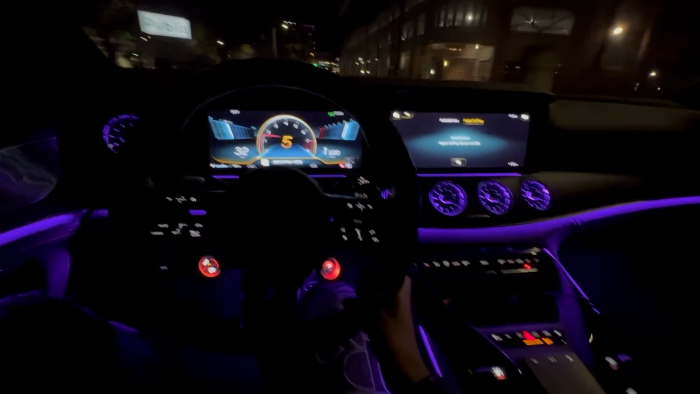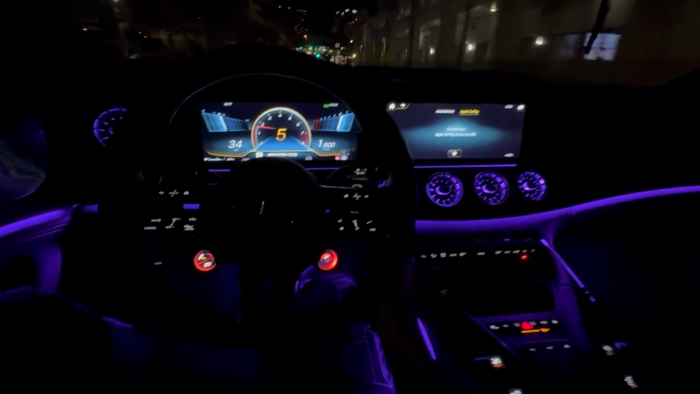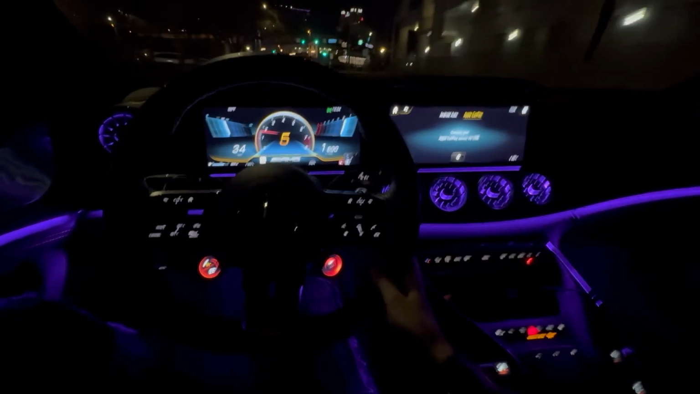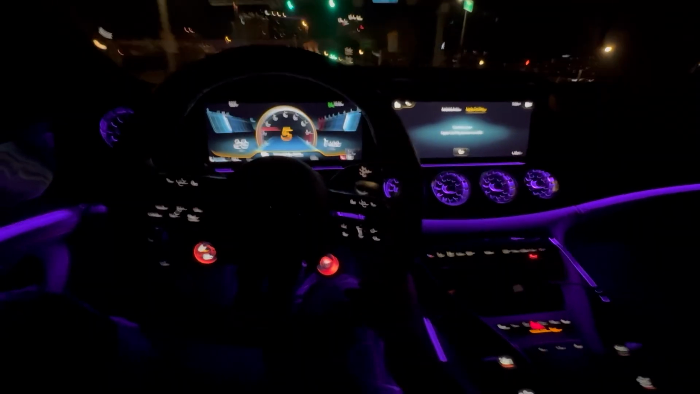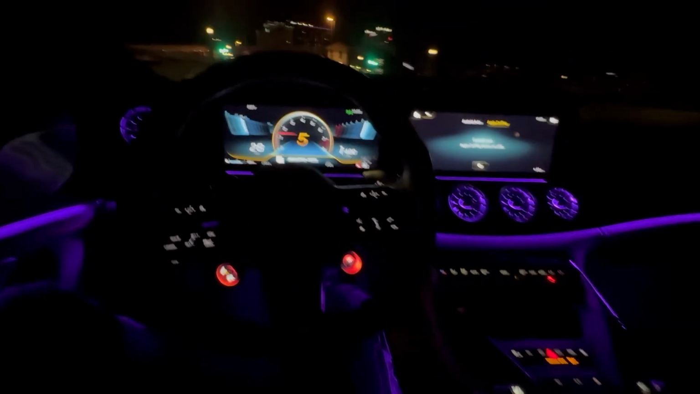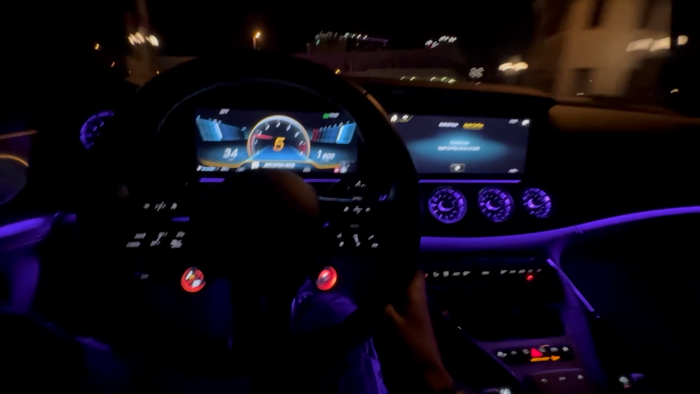And if y'all are wondering, yes, guys, the city is really that small. There's really nothing to go out my way to show y'all too much of. But, you know what I'm saying? We got a tunnel right here. I'll give y'all a little pull. This is a very cool tunnel with the lights and stuff.